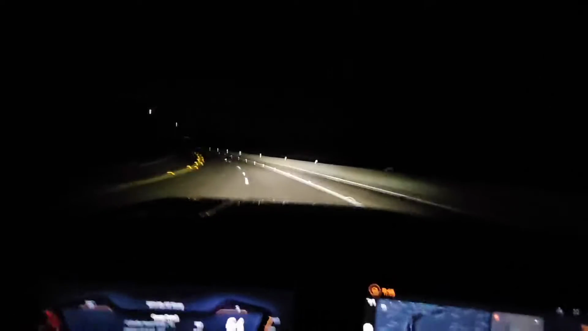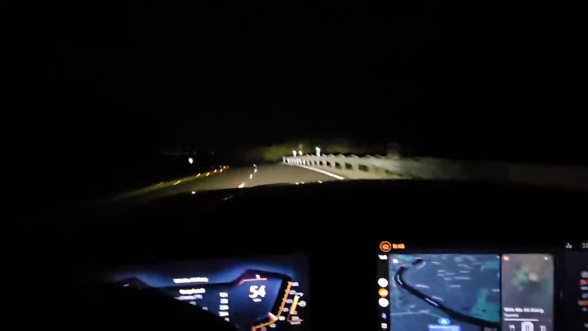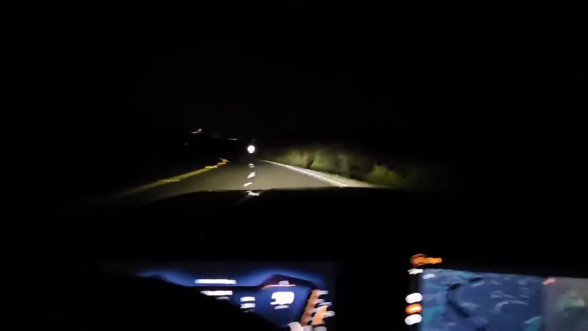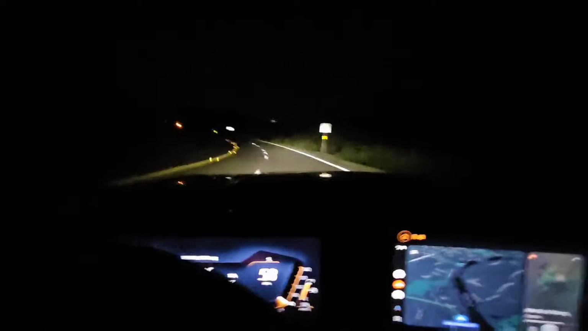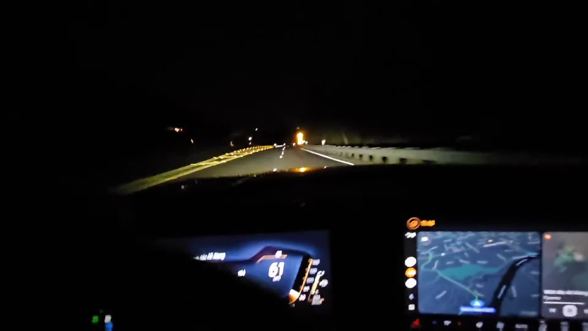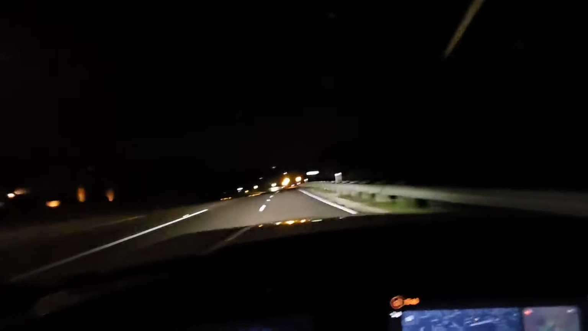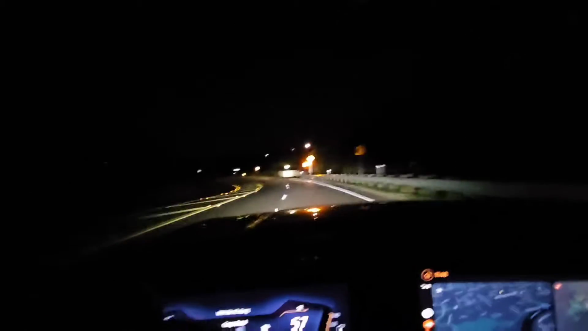Those automatic high beams are really nice. Man, this car is fast, but you have to slow down going into the curve because you don't want to tailspin. I could try to drift it. That's a little bit dangerous on this road.